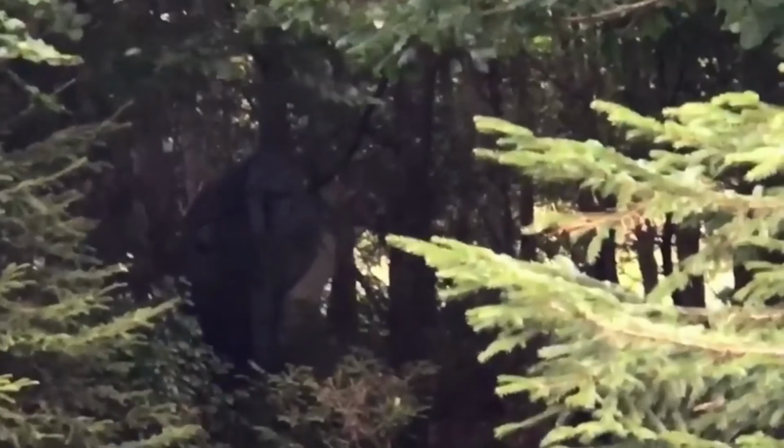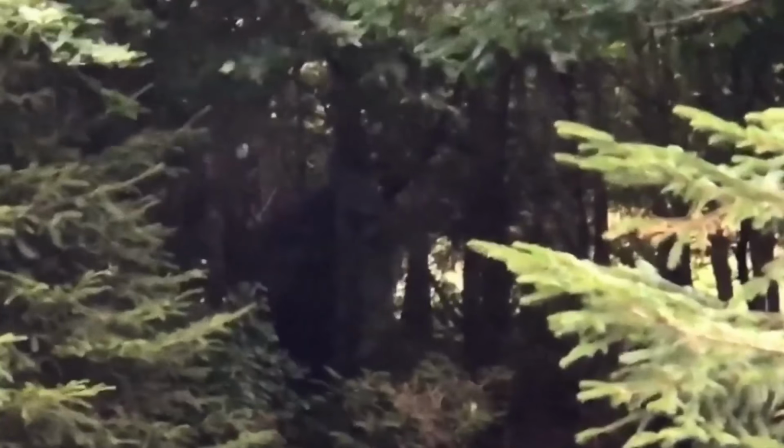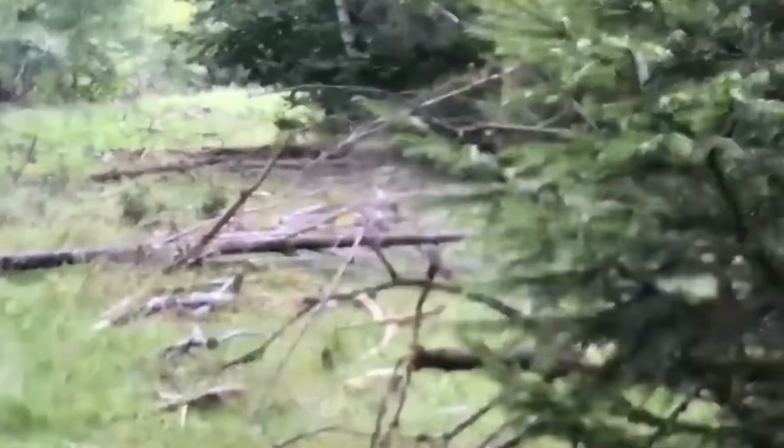Now, slowing down the footage reveals a few more details, but not enough for me. Slowing it down, we can really get a sense of how big it is. I mean, this thing is huge. But the only thing that comes to mind is Bigfoot. Some other people that have seen it suggest that it could be a skinwalker. They are capable of transforming shape.